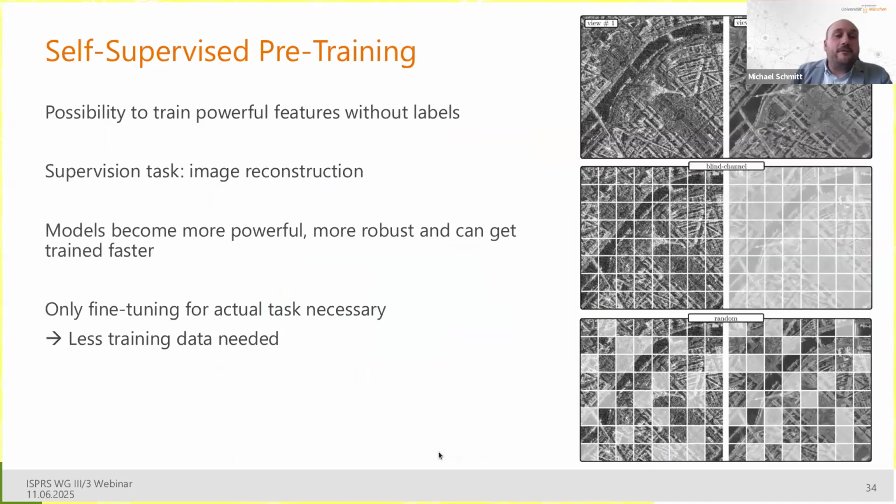Now, a few words about the self-supervised pre-training. This is also a very hot topic these days, so probably also many people have worked with it or know already about it, but again, to bring everybody on the same page, self-supervised pre-training offers a very powerful possibility to train powerful features without any labels. And the supervision task that's typically used for vision transformers and in remote sensing is the task of image reconstruction. You see this here on the right.